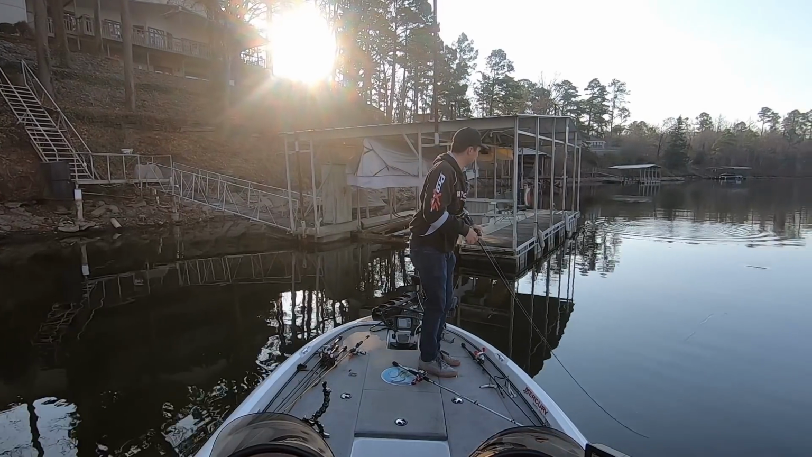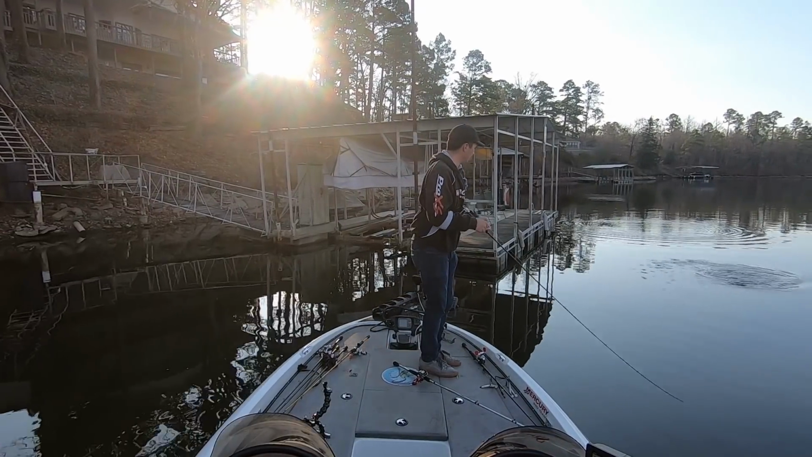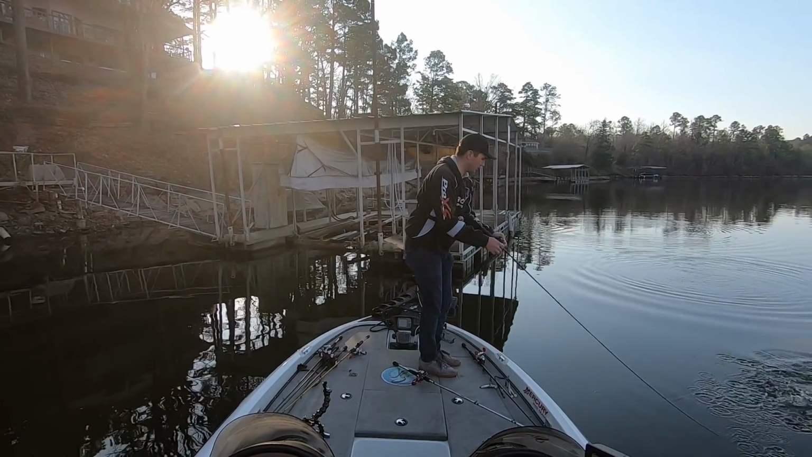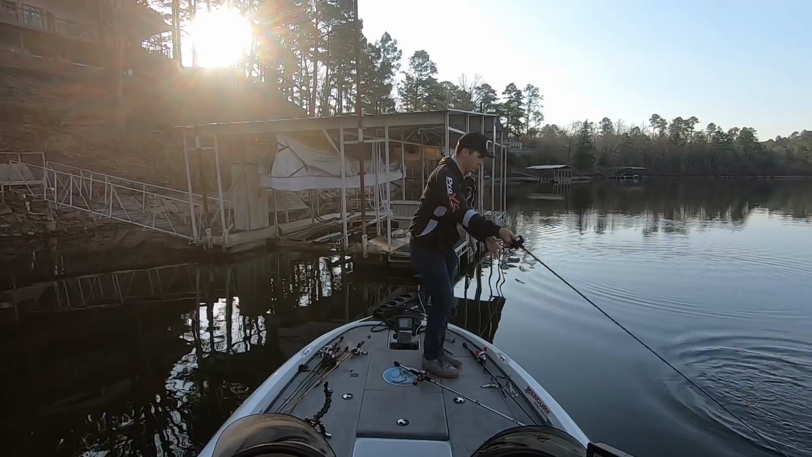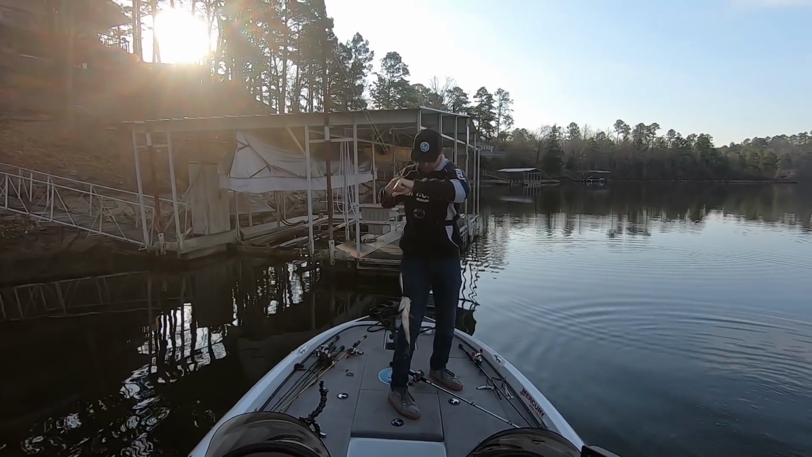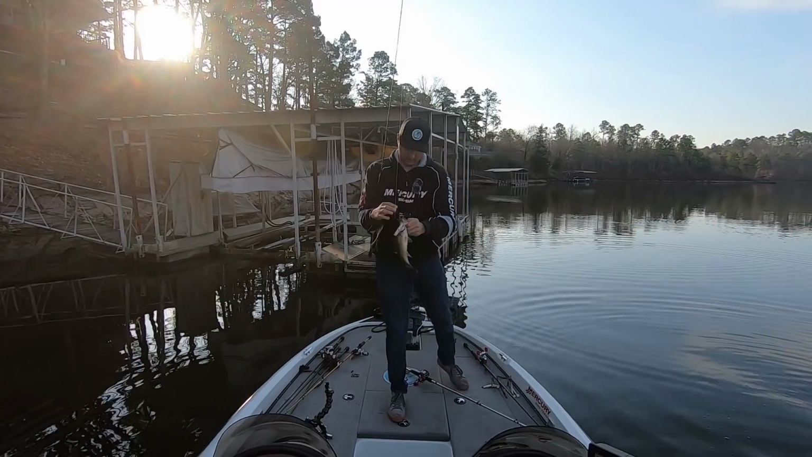Stay on there, fish. Kept on getting them to swipe at the Alabama rig, but they wouldn't eat it. So sometimes you can switch to a jerkbait. This fish barely has it though. There we go. Not a big one, but that's number 1 right there. Just a little keeper.